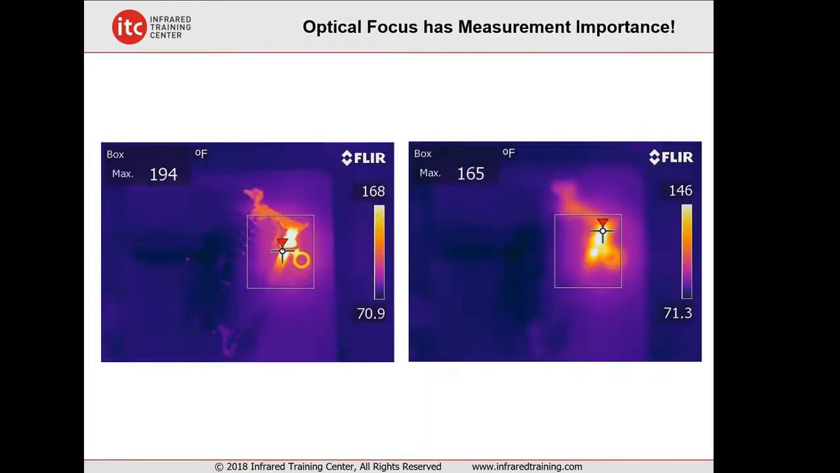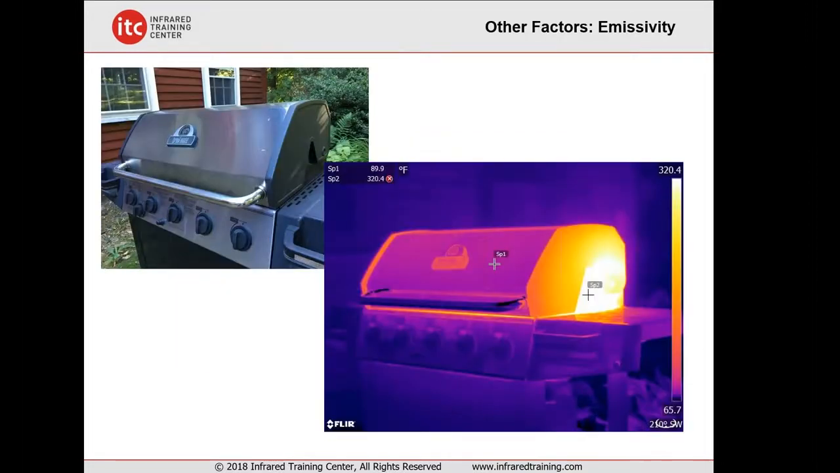One of the biggest ones that we emphasize in our level 1 classes is having proper focus. If your image is out of focus, you're not going to get the right detail. Things are going to look soft. What many people don't know is that being off slightly on your focus will also affect your temperature measurement accuracy. And this is, again, where a high-resolution camera can help, because it's easier to get better focus with a higher resolution system, since you can dial it in and get a sharper image. But we have to work on focus. Focus has a significant impact on the accuracy of temperature values.